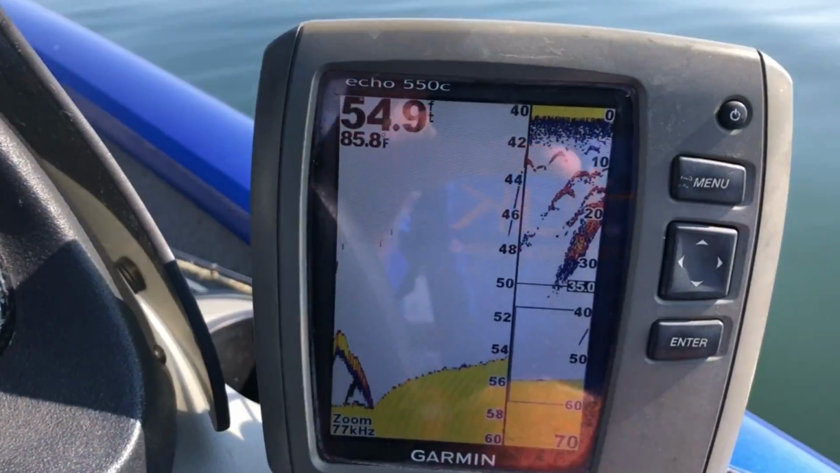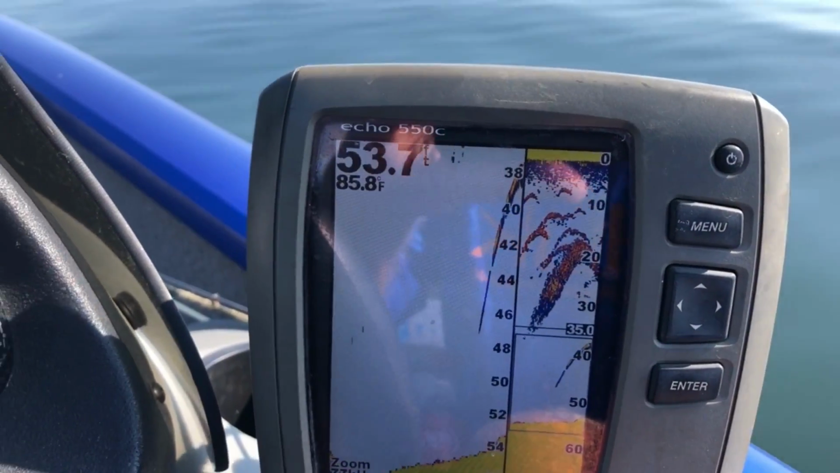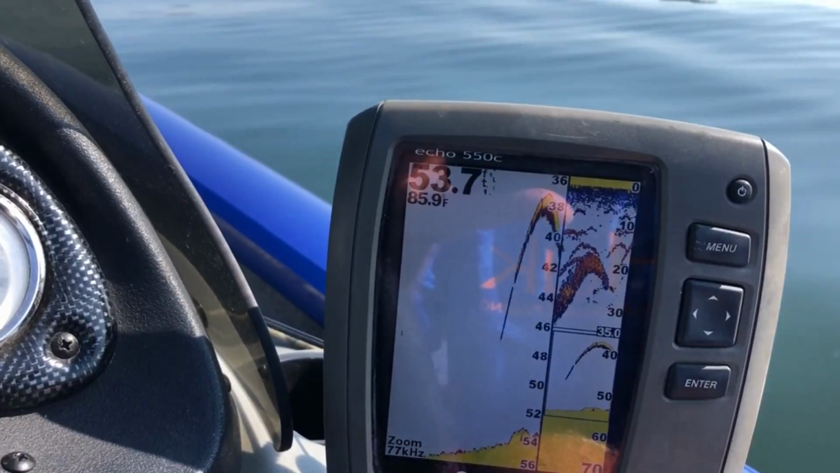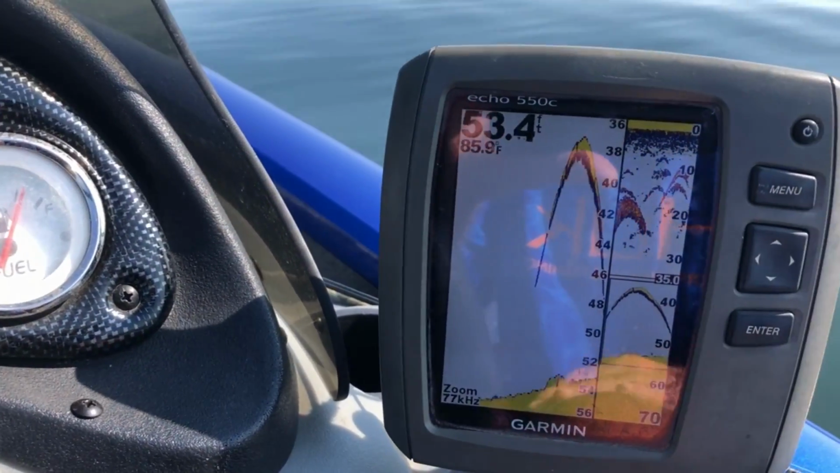And as we run this channel, you see some bait fish all up in here, 10, 12, 15, 20 foot. It's bait fish and some stripers probably. It might be, and big hooks might be gars. Sometimes gars are back in here.